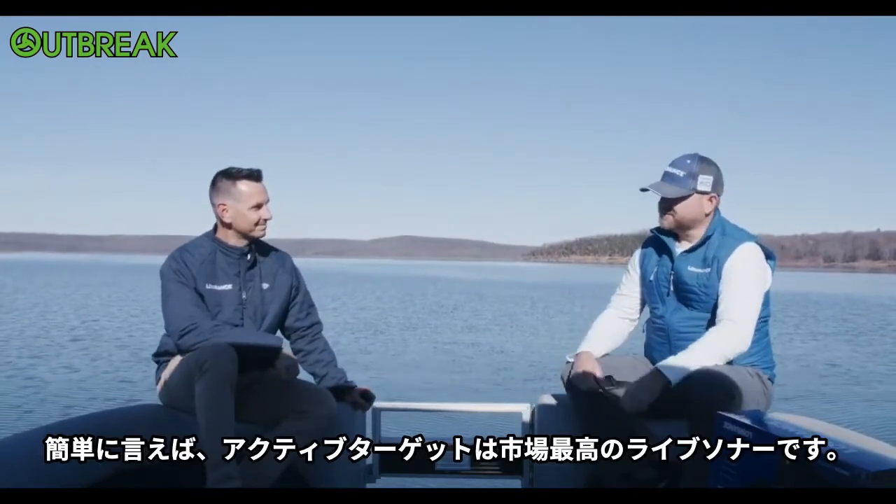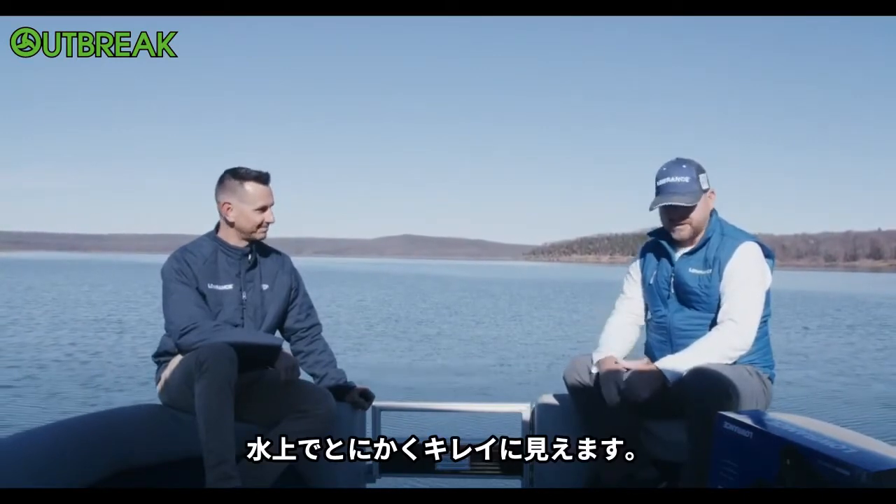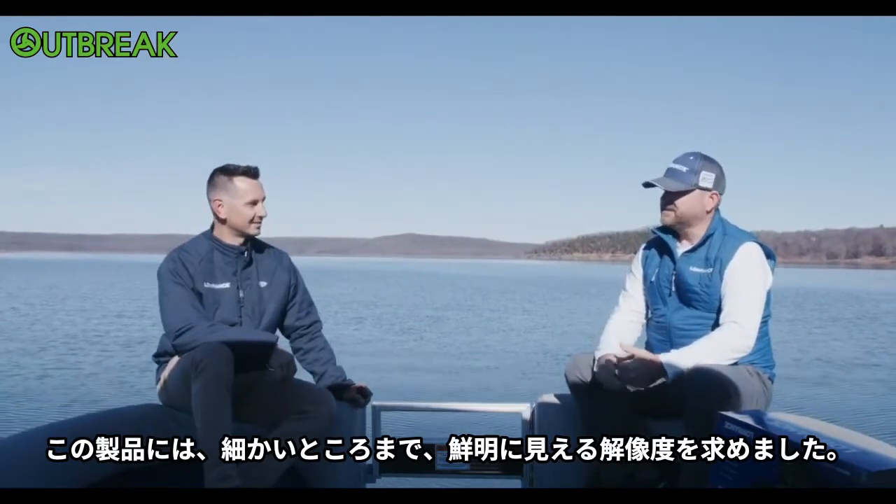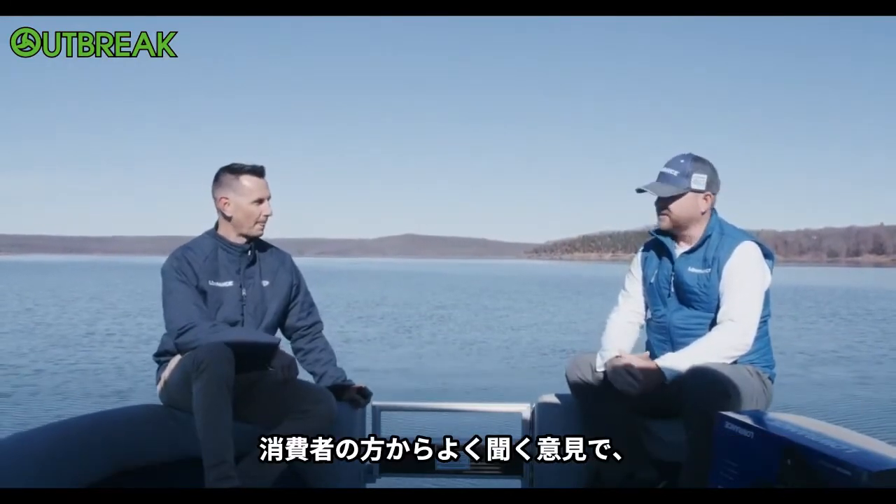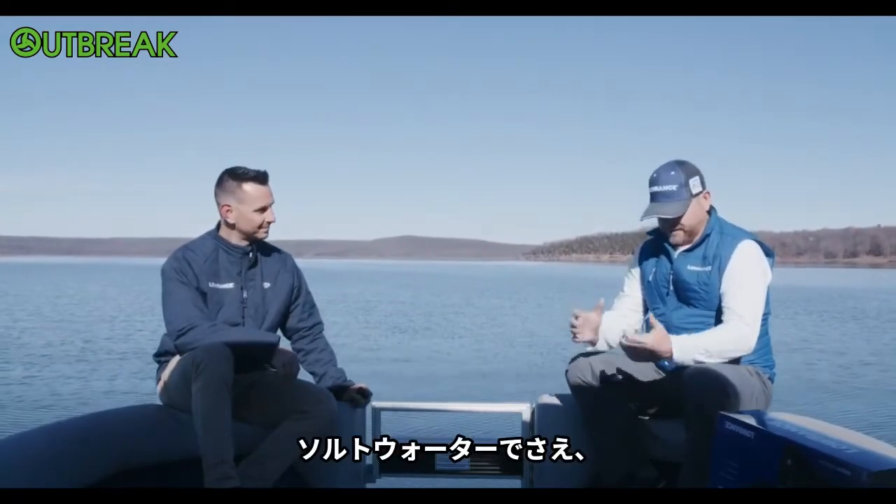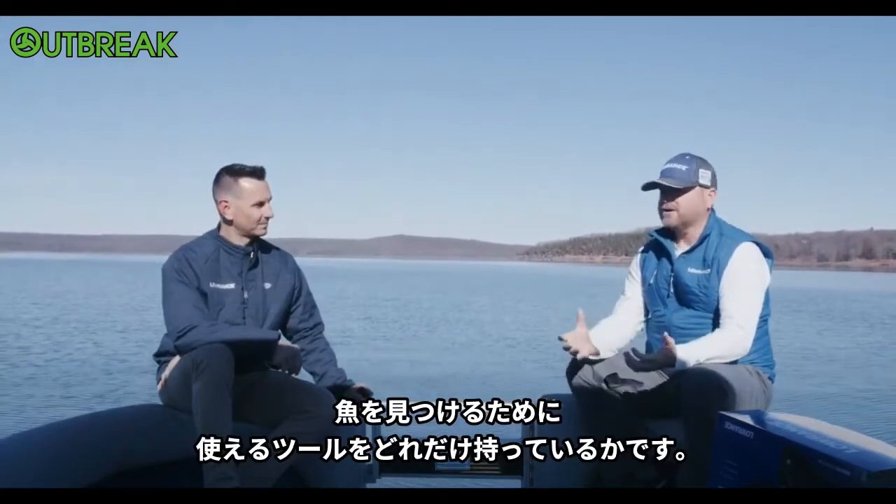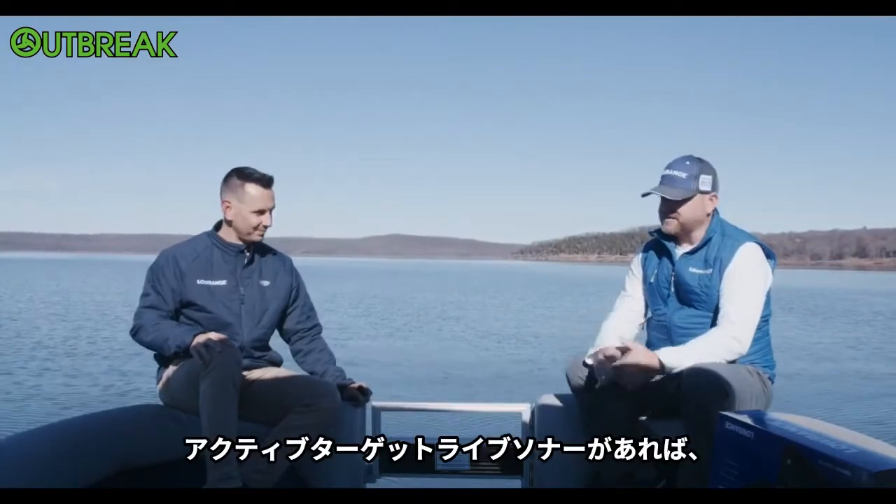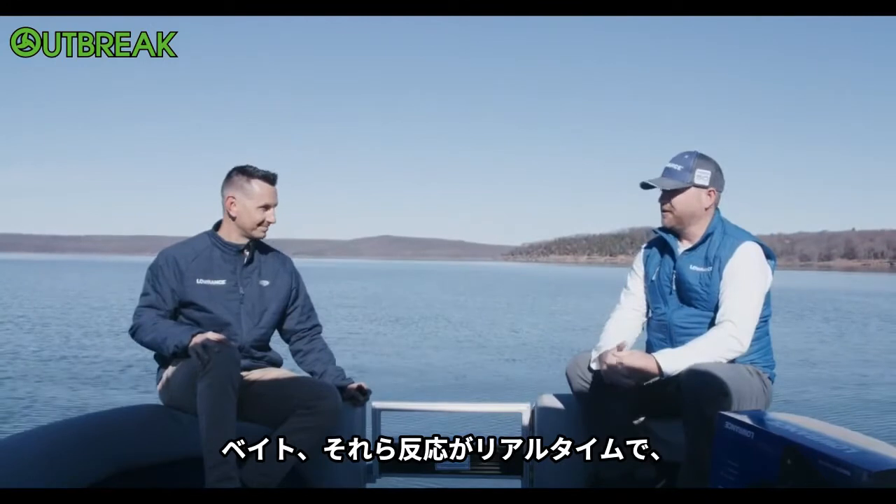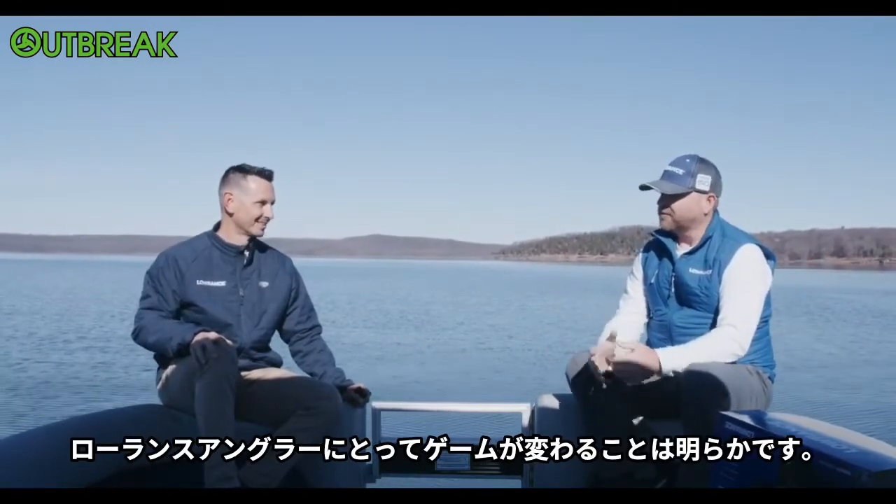Kind of the short answer is ActiveTarget is the best live sonar on the market. It's the highest resolution, it's the clearest, as you'll see when we get on the water. We went for clarity, resolution, and detail on this product. That's what consumers tell us they look for when they're looking for really any sonar product in freshwater, or even saltwater. But really, it comes to resolution, clarity, and how well can they have a tool to help them find fish. And we think with ActiveTarget, the live sonar, the views of being able to actually see structure, see fish, see your baits, see bait in real time and react to you is just game changing for our Lowrance anglers for sure.